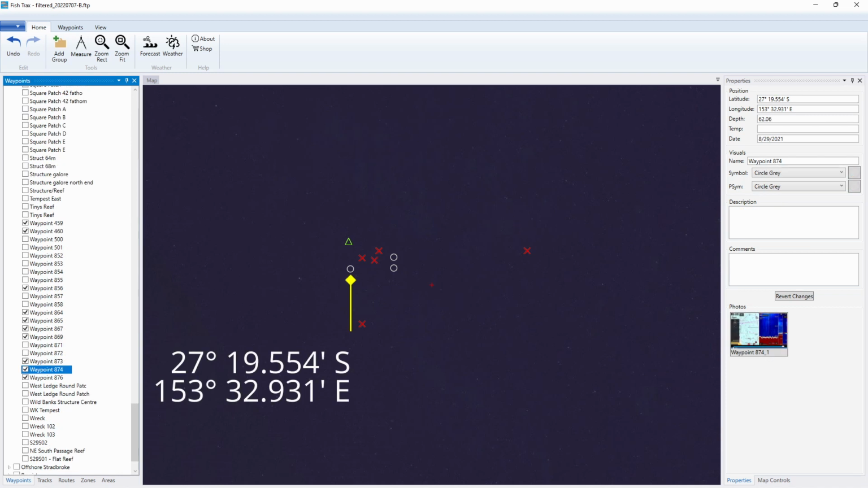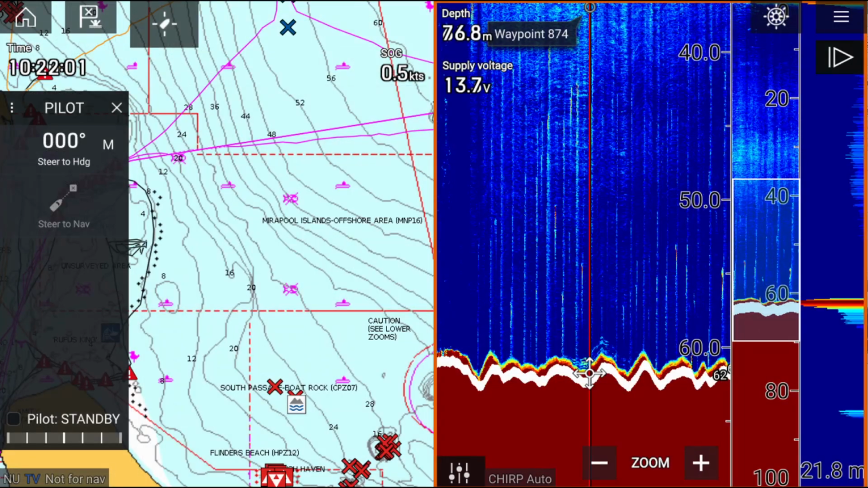This is the first of my marks. I took it on the 29th of August 2021, and I marked it because the bottom's a bit rough for one thing, but the main thing is that there's some fish down there holding on the bottom right on that mark. This is the sonar screenshot that I took at the time. As you can see, there are some fish holding there on the bottom. I'll just circle them and flash that circle just to help you identify them.